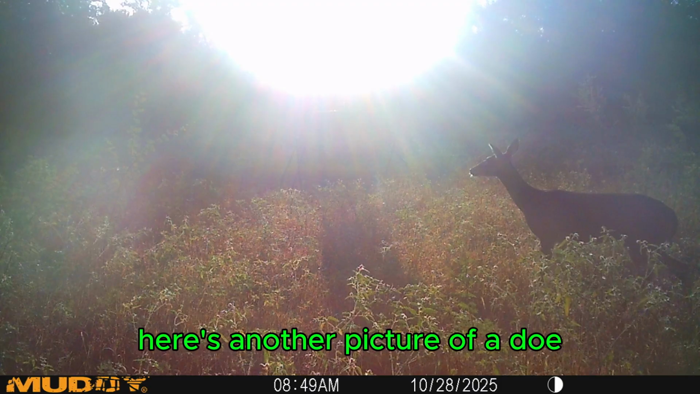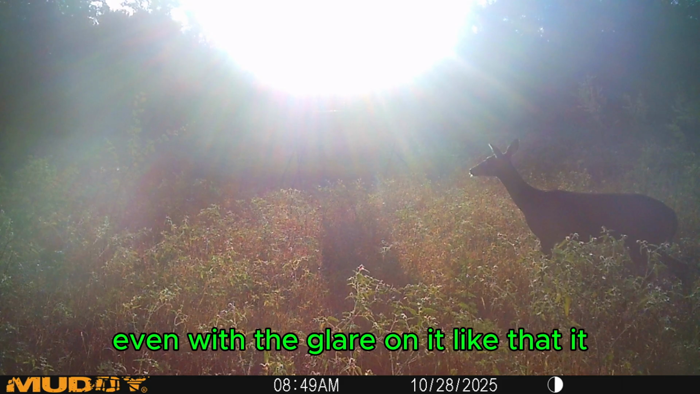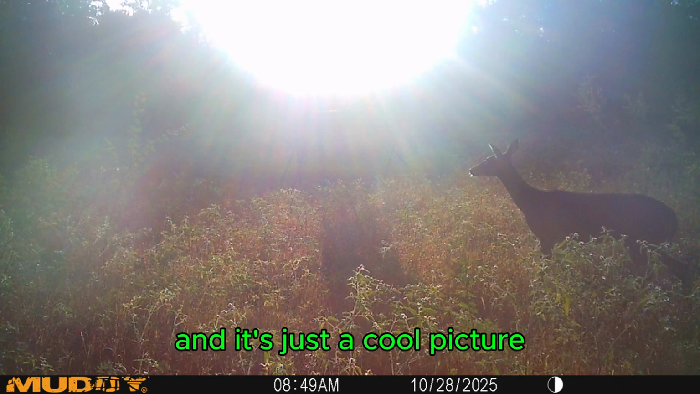Here's another picture of a doe in that glare. I just thought it was a really cool picture, even with the glare on it like that. It kind of highlights her really well, and it's just a cool picture.